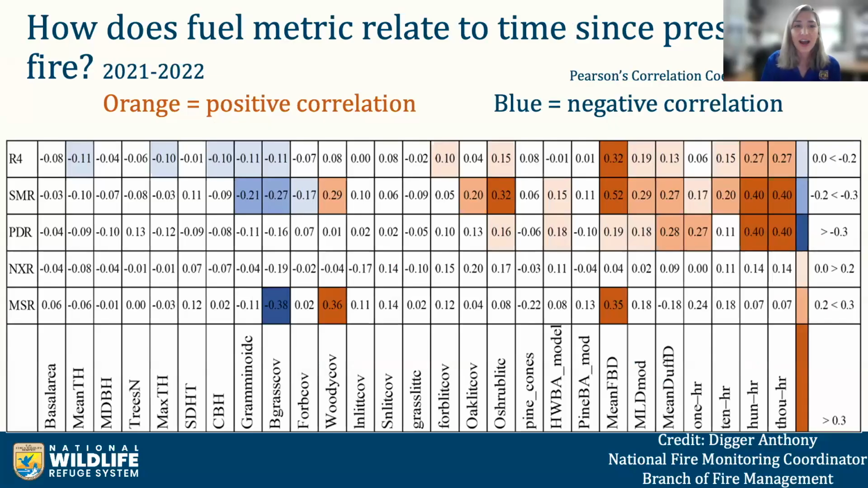As I said, there are over 200 metrics outputted from Intellimon, but for fuels management, that is a bit excessive. So the National Fire Monitoring Coordinator wanted to identify 3 or 4 metrics that influence fire behavior within the system. He made an additional variable of time since burned and then modeled that relationship between time and each metric using a correlation matrix. So if you're looking at this chart, each row is a different refuge, and then that top row is the 4 refuges averaged.